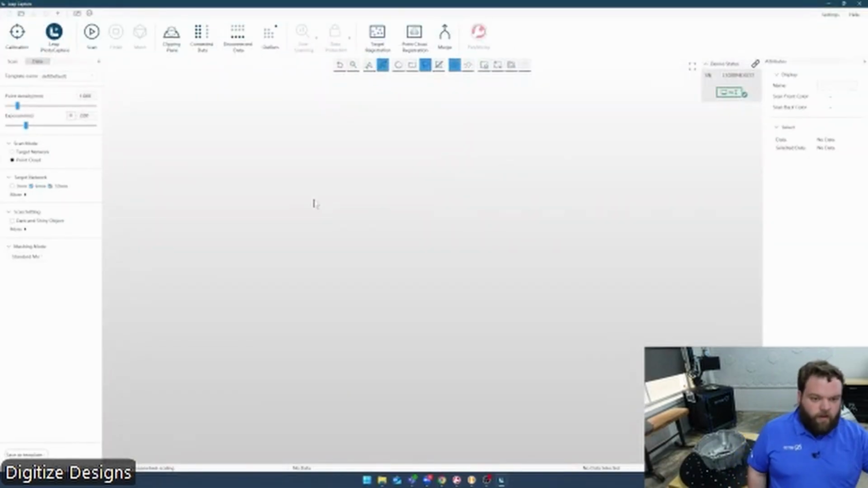So here's my Leap Capture software. I've got all my scanning settings and everything ready to go. Resolution controls how closely the points it's capturing are to each other. Exposure you can adjust for scanning harder to scan surfaces. Things like dark, shiny, and transparent are typically difficult to scan optically, but these blue laser scanners, this category of scanners, are really good at handling those surface finishes.